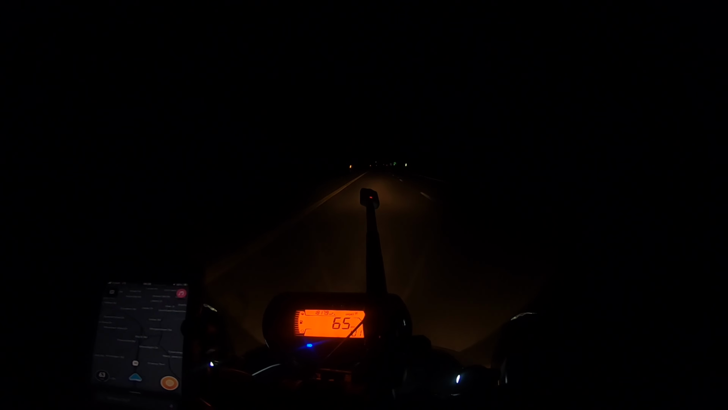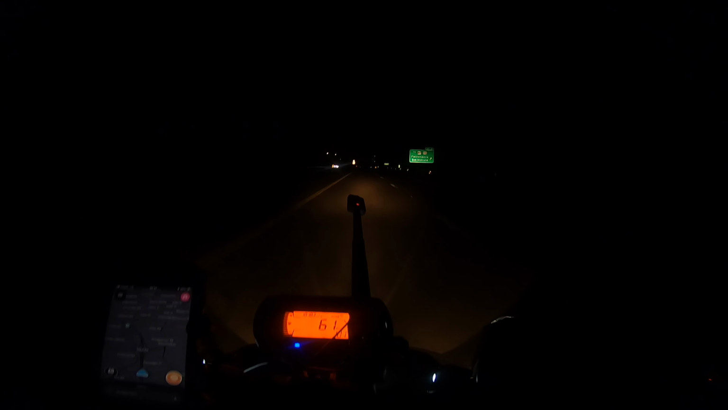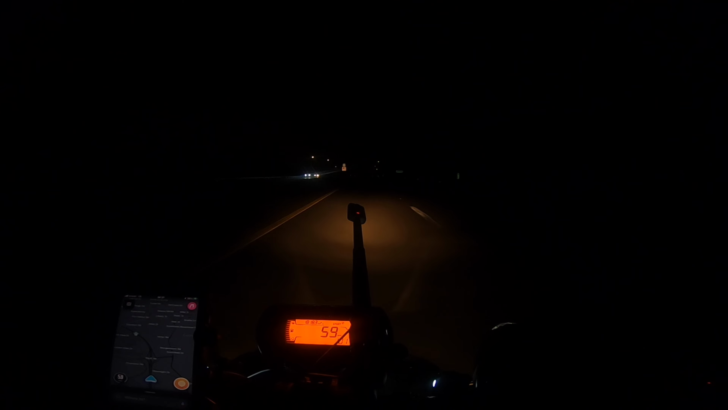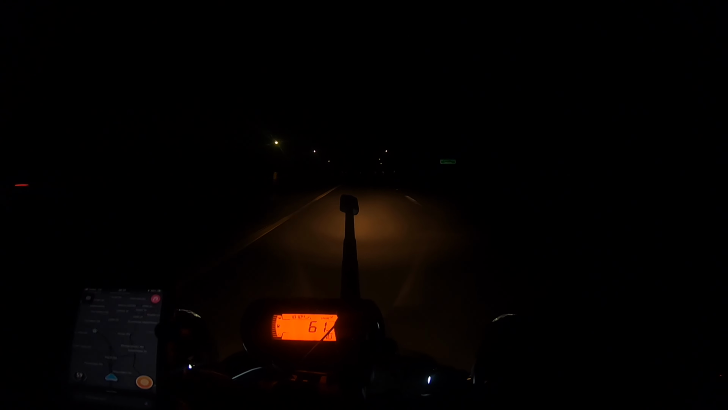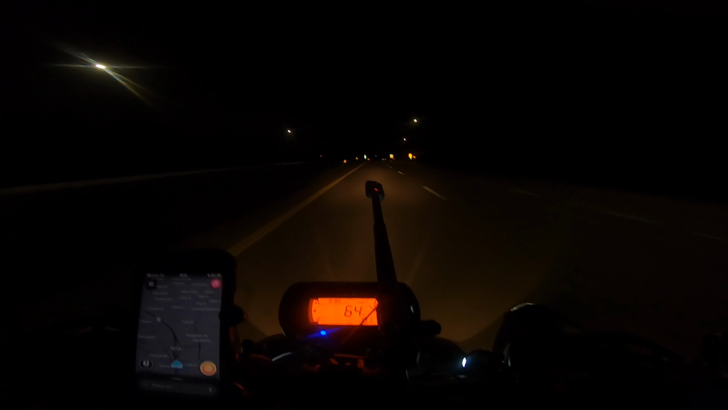No traffic behind us, nothing in front of us. Well, there is one car way up there. Little road hazard there. We were able to avoid that. Little overhead lighting here makes a difference. Makes a difference for sure.